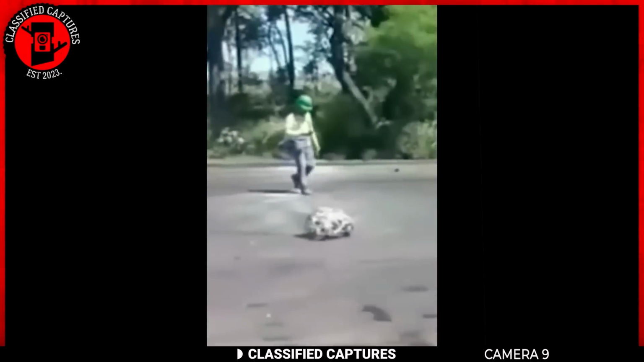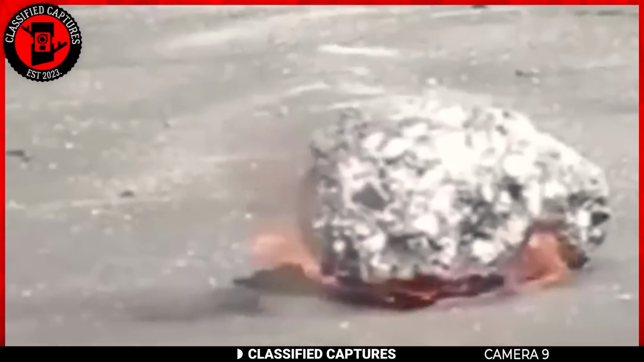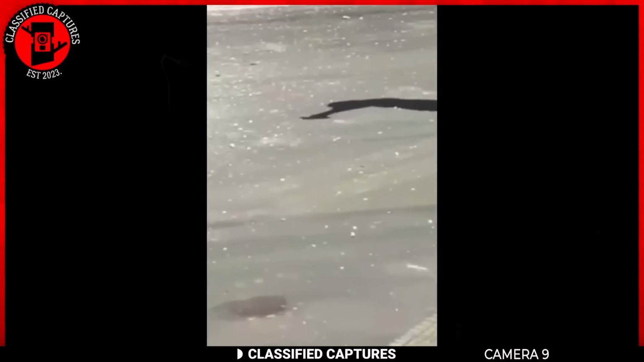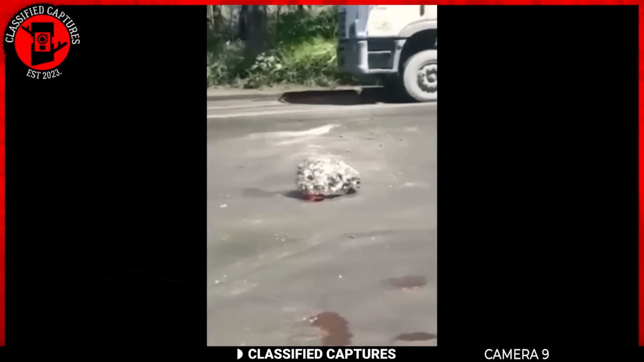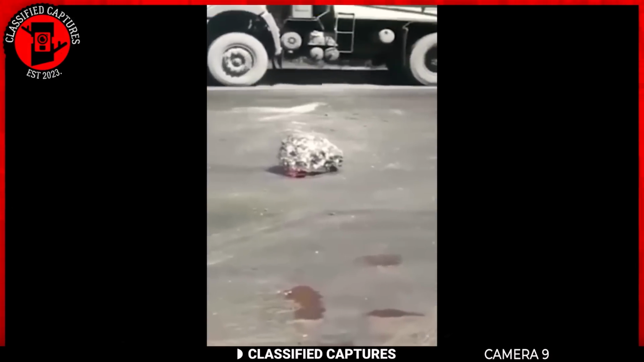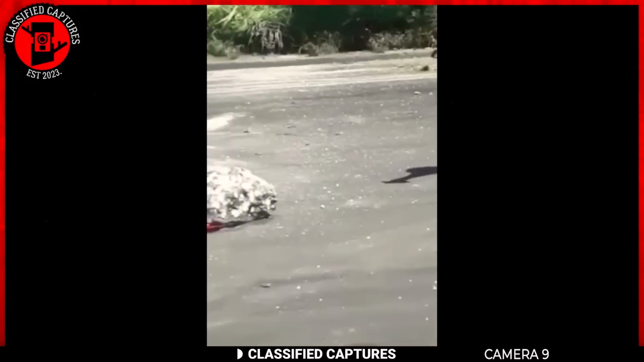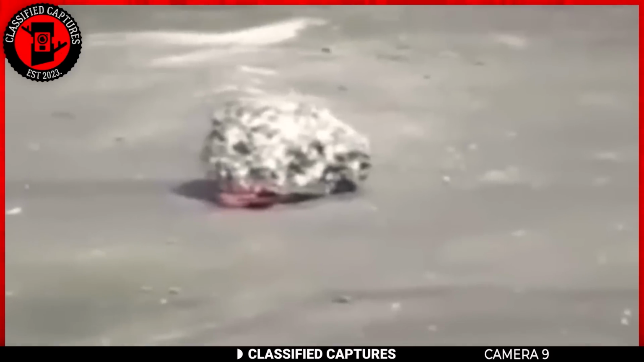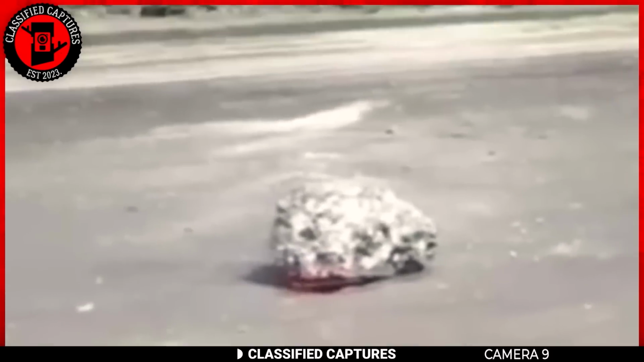Local authorities, however, provided a different perspective, asserting that the mysterious object was a component of a machine from a nearby factory. Despite this official explanation, the factory itself has yet to confirm or deny the association with the enigmatic metallic sphere. This has left room for continued intrigue and speculation about the true nature of this unusual occurrence. Personally, I think it looks like a tinfoil wrapped around something, but what do I know?